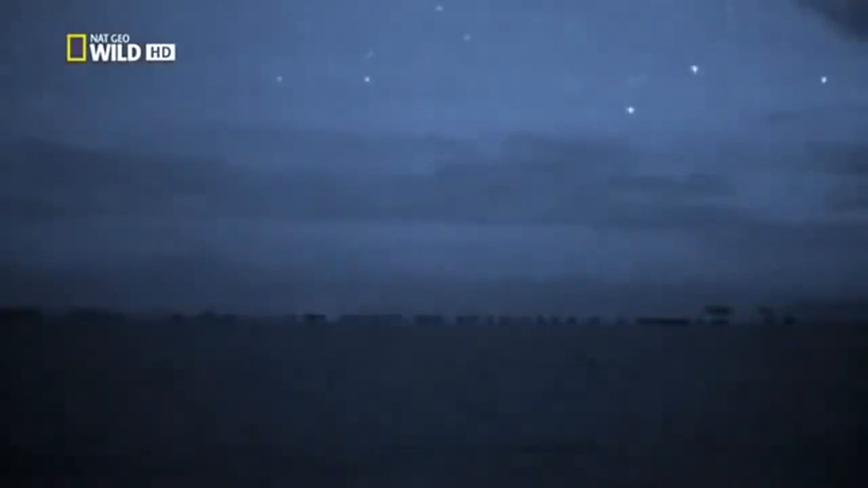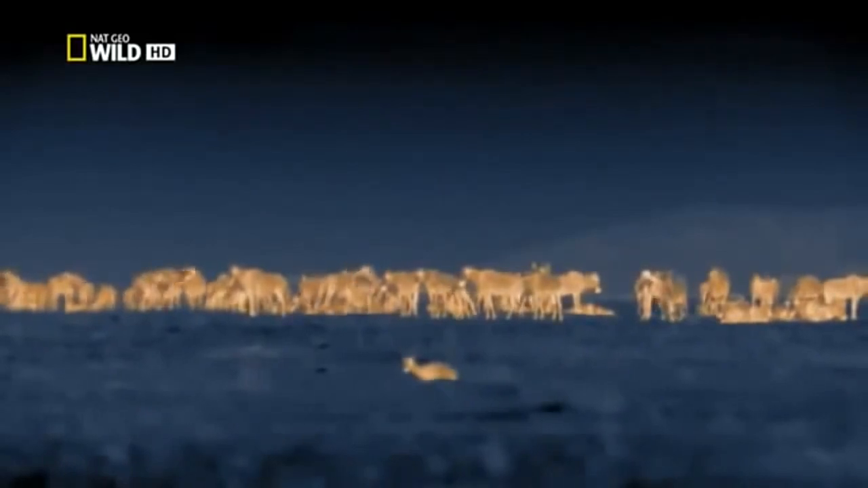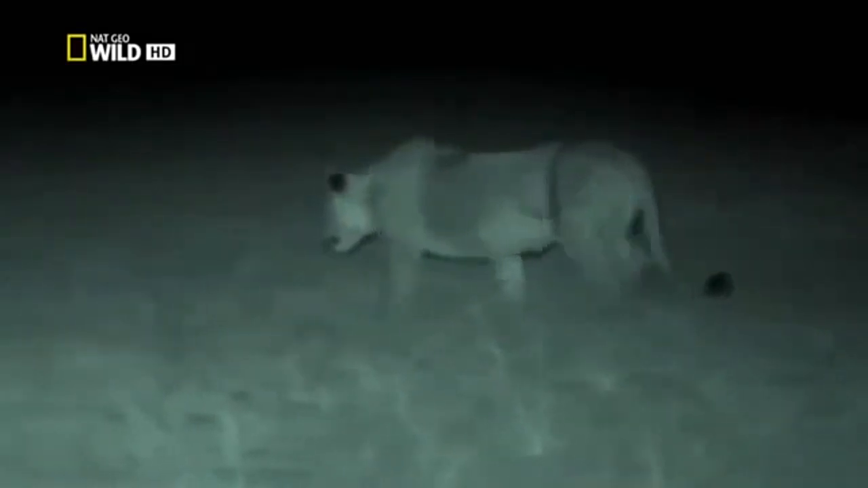The starlight camera can just make the herd out. She can't see them yet. They still can't see her. Only now is she close enough to see her prey. She approaches with care, unlike the clumsy cubs.